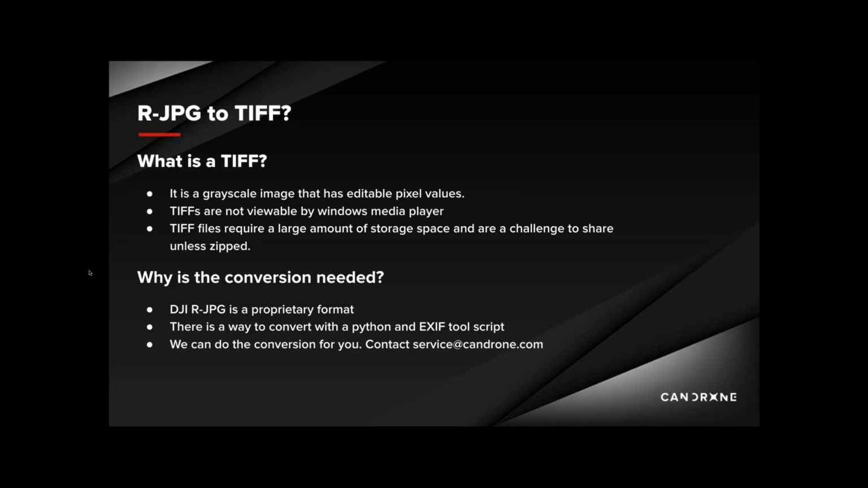After converting the R-JPEGs into TIFFs, we then used ExifTool by Phil Harvey, also an open access tool, to run a command to transfer the EXIF location information from the R-JPEG image to the corresponding TIFF image. If you aren't comfortable with setting up scripting, Candrone does offer H20T R-JPEG to TIFF conversion services if you'd rather do that.